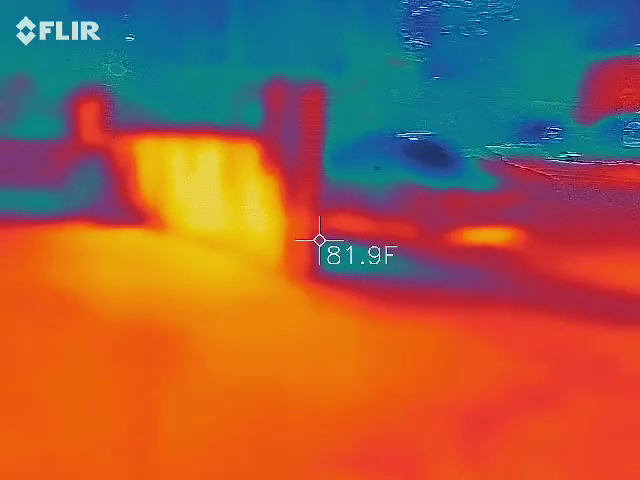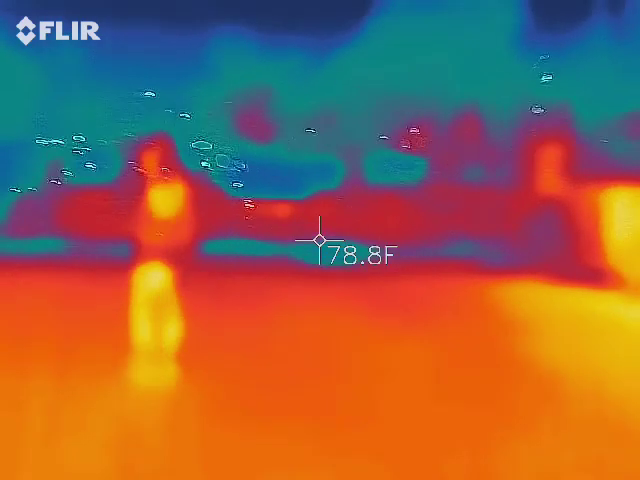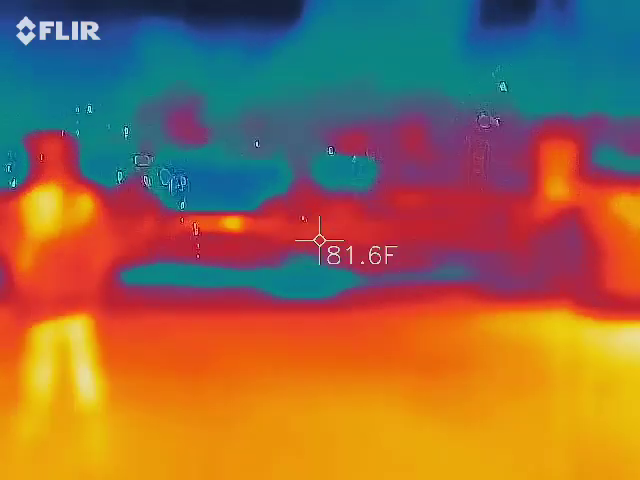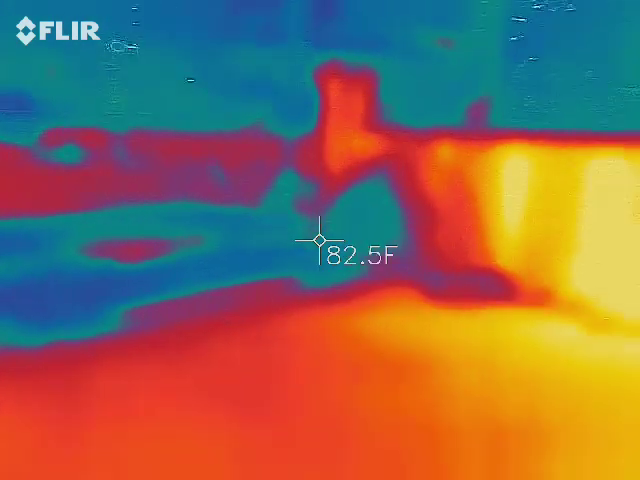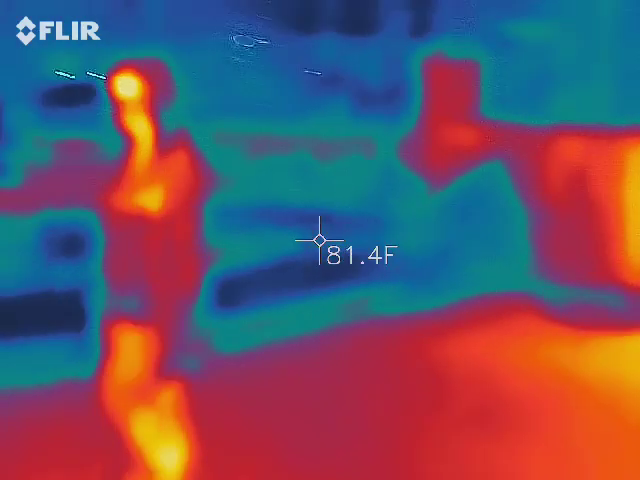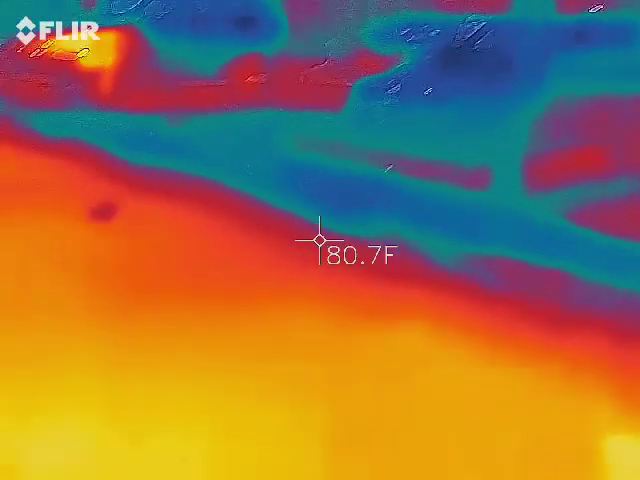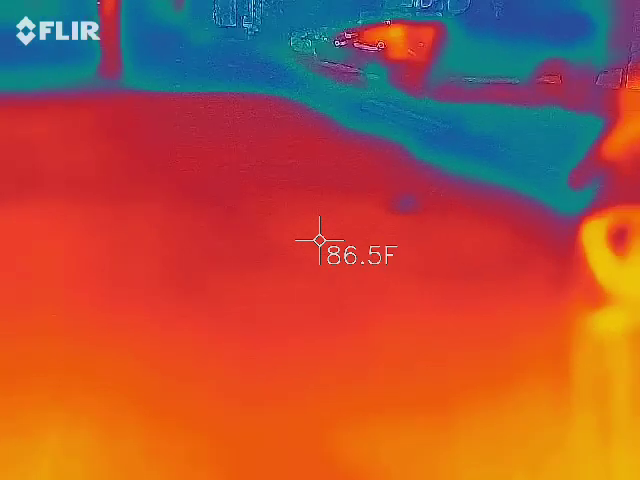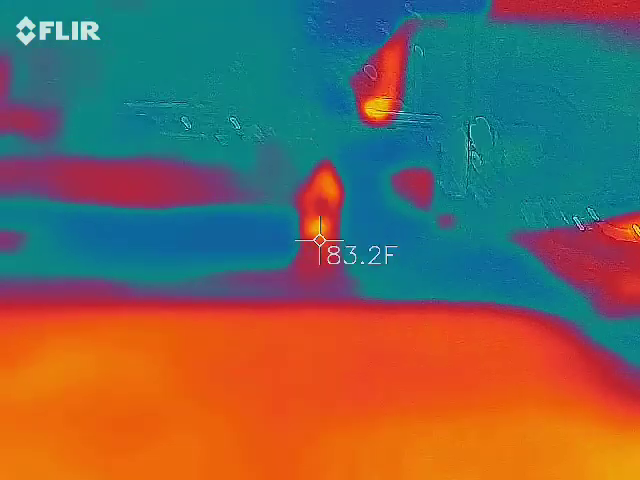What about over here? Because they said this was like the slave quarters. Yeah. Slave quarters, maybe? Cold? I got the chills. Don't see much.